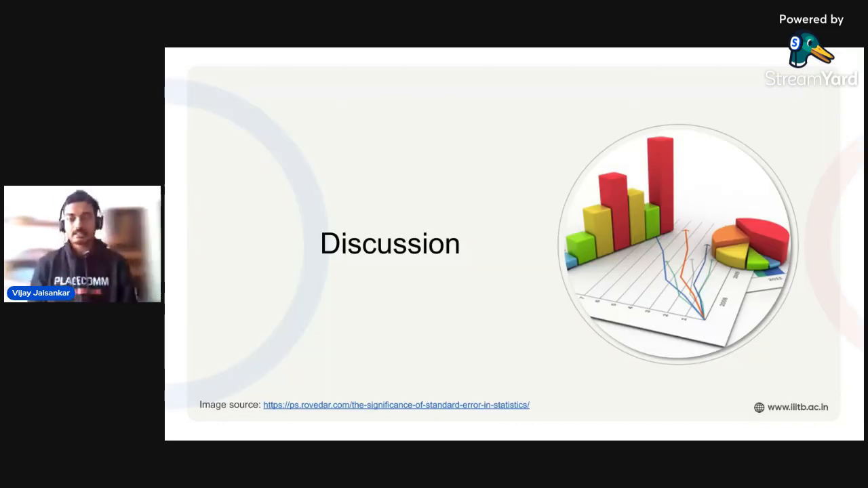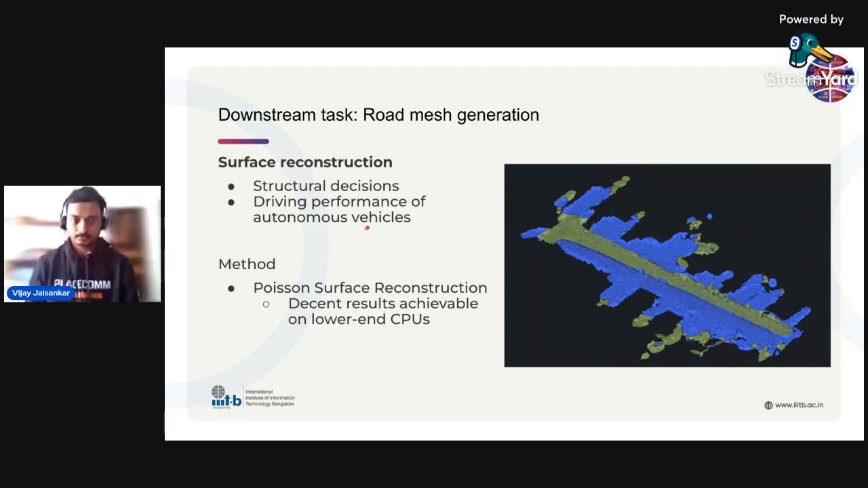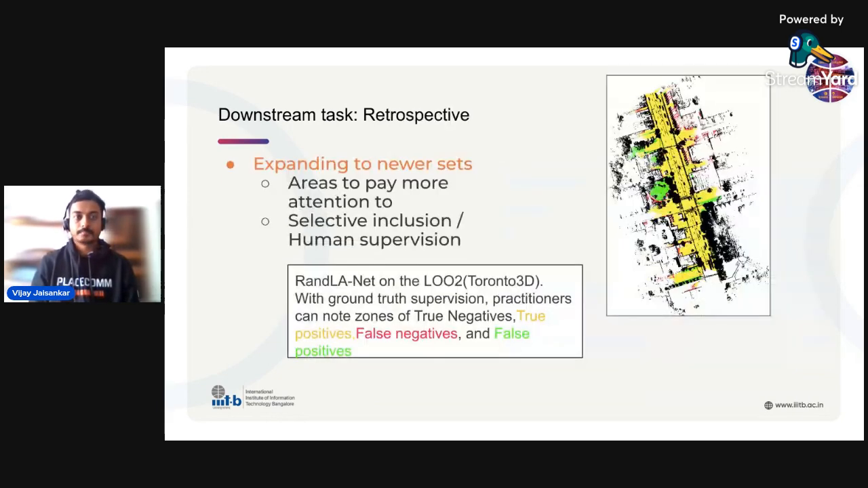Now let's discuss the implications of these findings. Once we get the road points and we see that we can reliably get an accurate road surface, we can then reconstruct that into a mesh like what you can see on the right here. The method we propose is Poisson surface reconstruction, which is actually pretty good even on lower end CPUs. These kinds of meshes can guide structural decisions for road surfaces and also be used to guide decisions regarding the driving performance of autonomous vehicles.